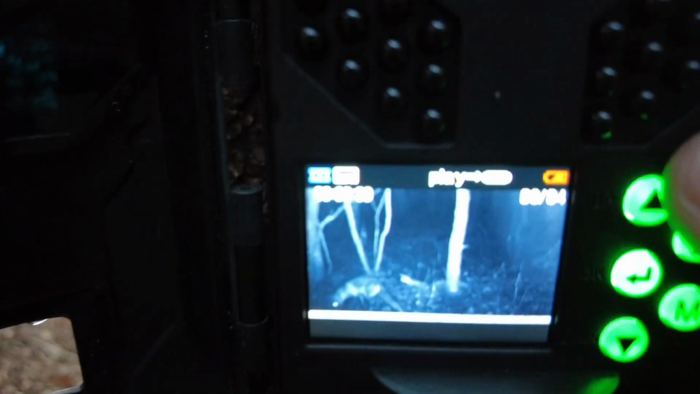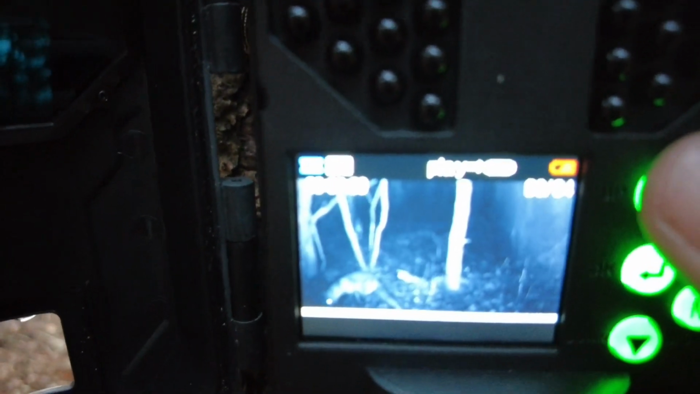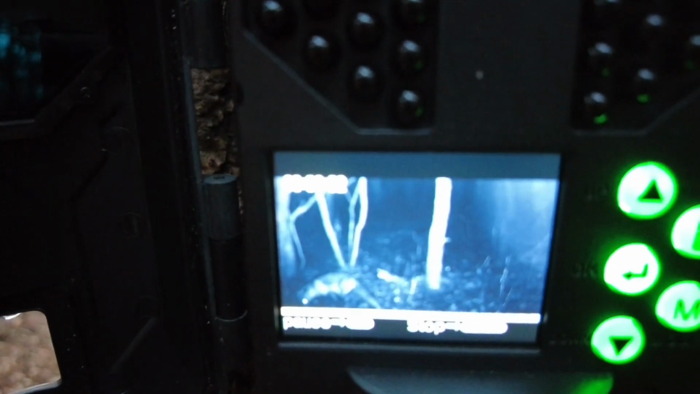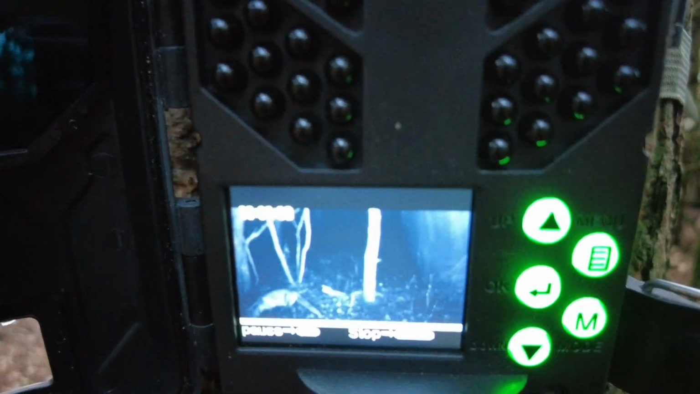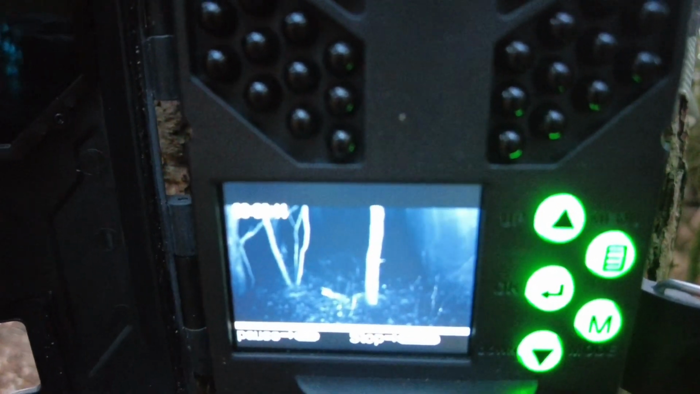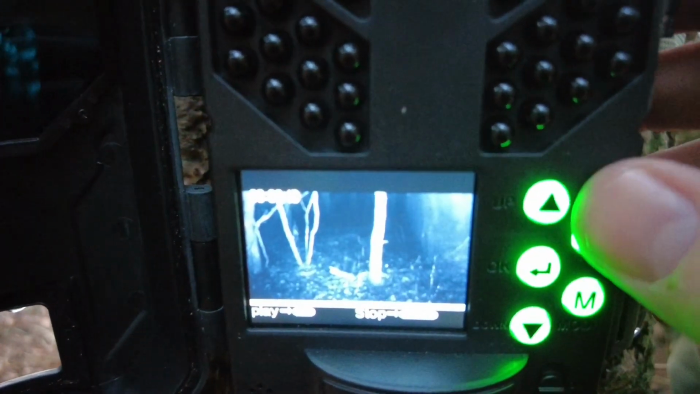Okay, we have a new subject. So we can see the fox there in the bottom corner. Let's have a little play on that one. So this could be a good location for a fox then. Obviously we know they're operating in this area. He looked like he saw the camera then and did a runner. So yeah, that's good.